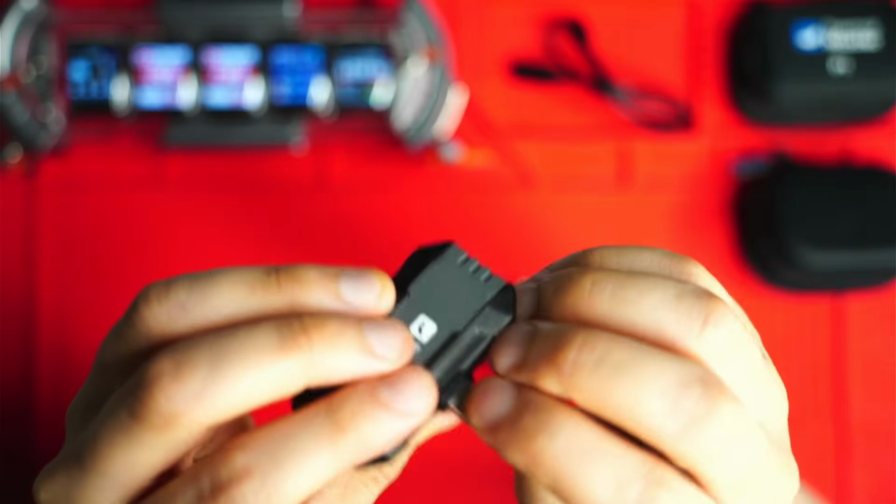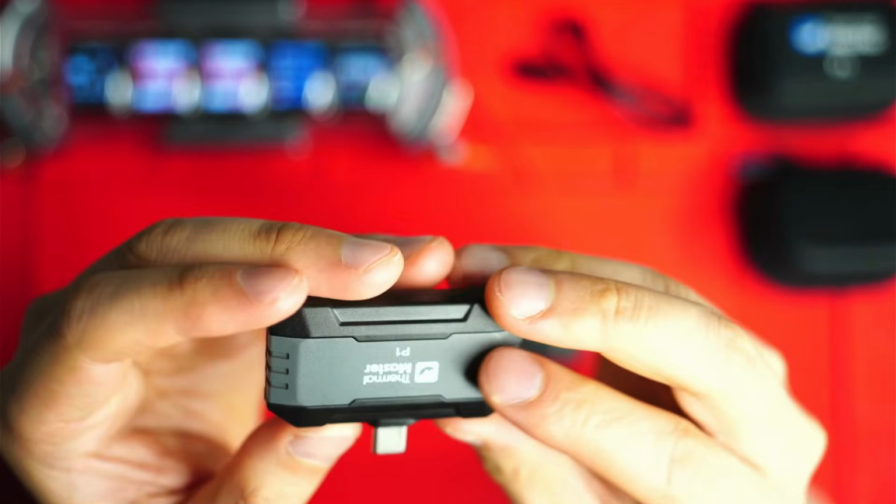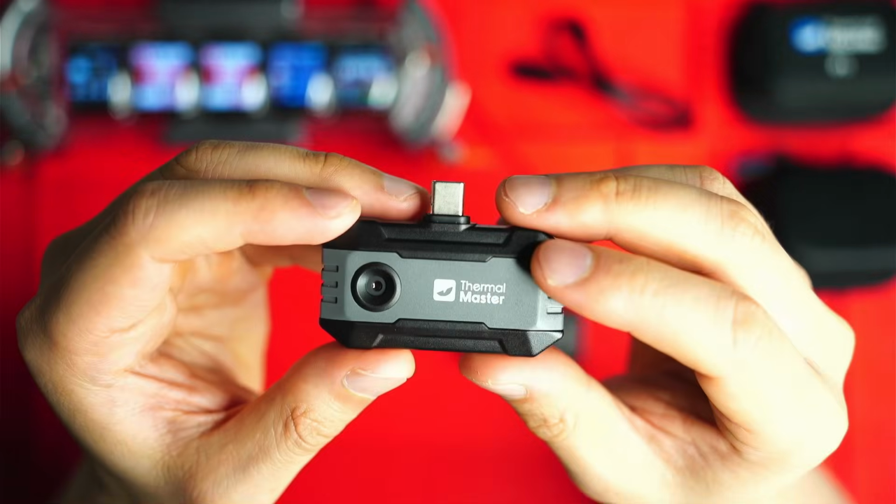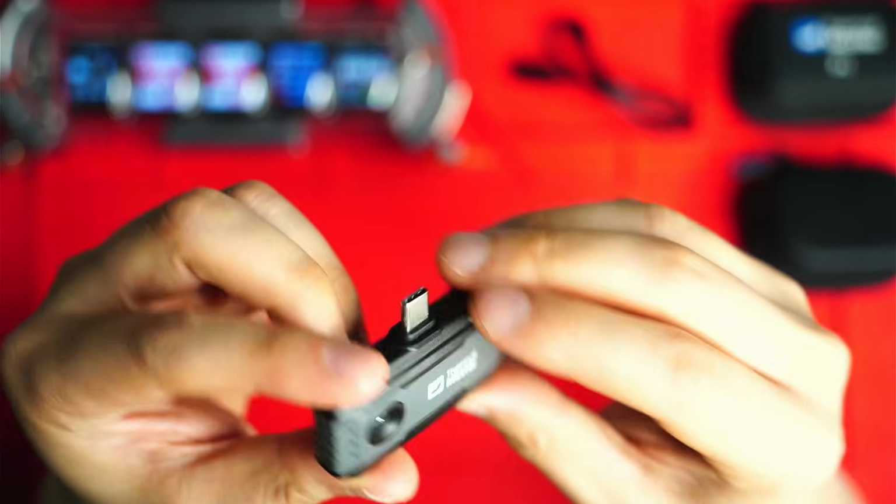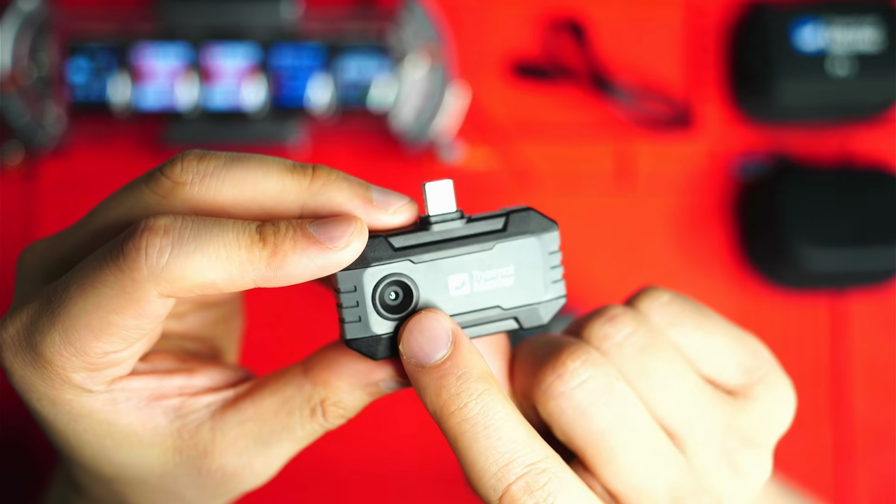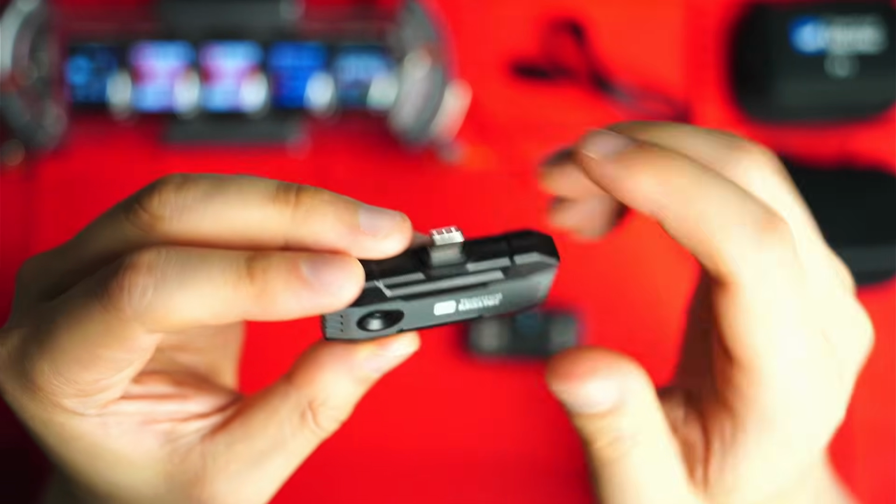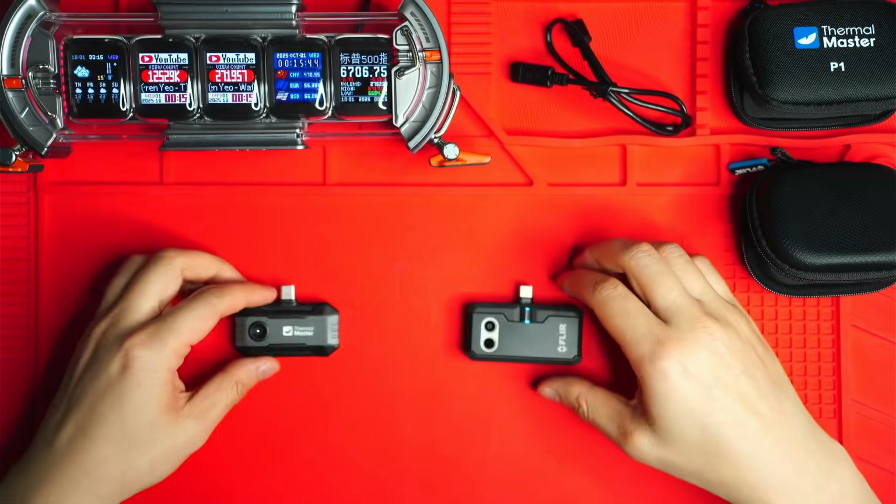And that's the USB-C port up the top there. It feels fairly firm, just wiggling that around. It doesn't have any wiggle to it. At the end of the day, it is a plastic case, but it does feel reasonably durable. And you've also got this recessed lens in there, thankfully. So if you do lay it down this way, it's not going to scratch the lens, which is the most important part of this camera.